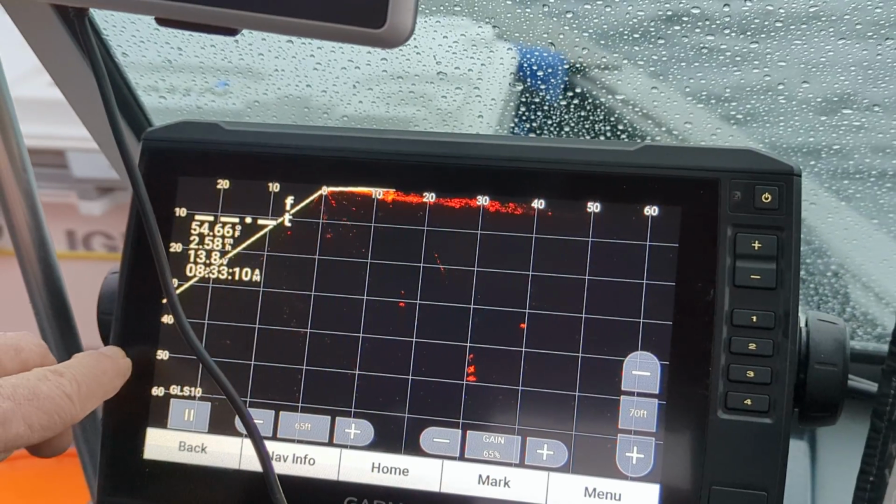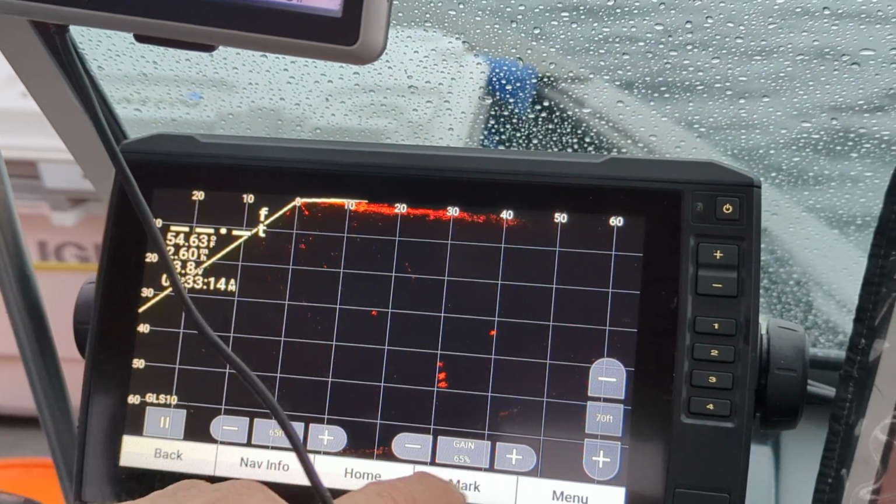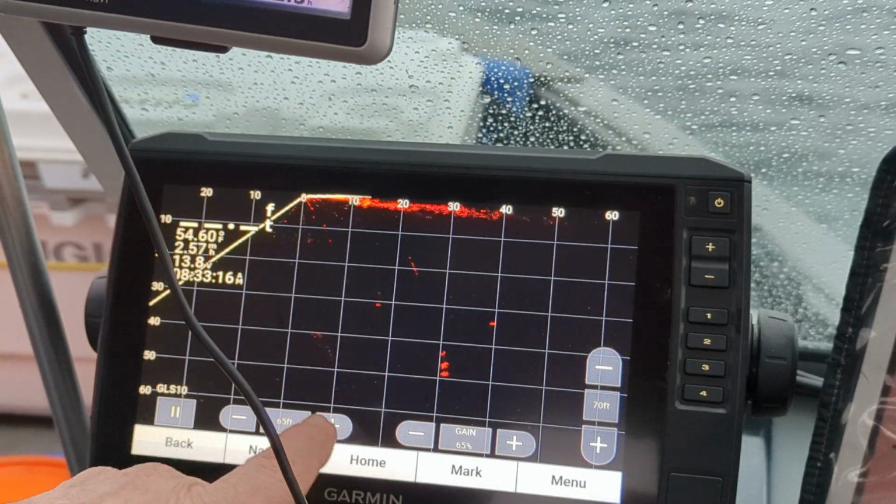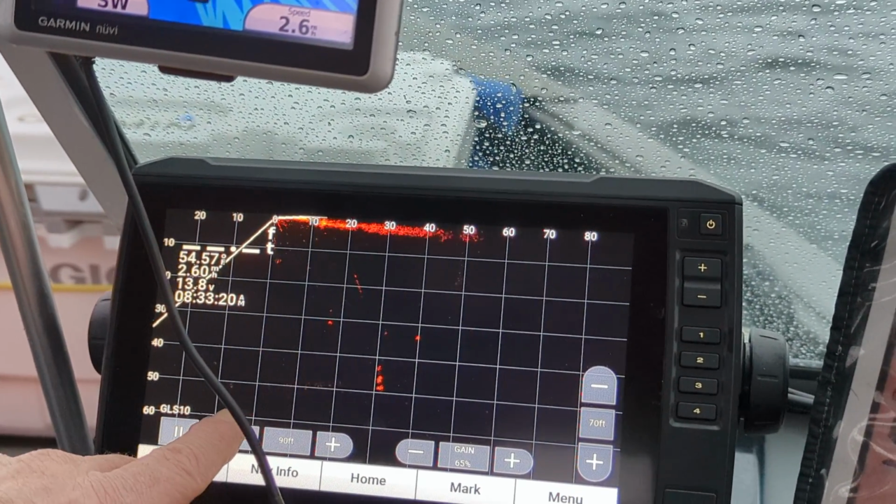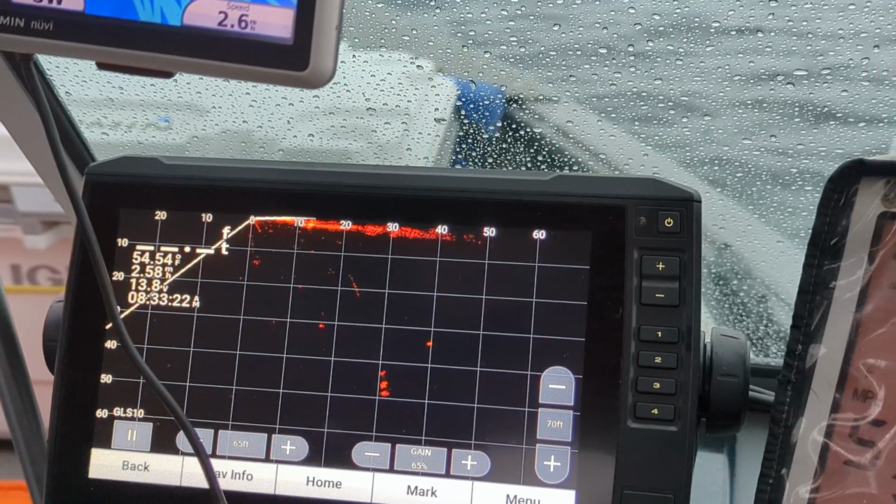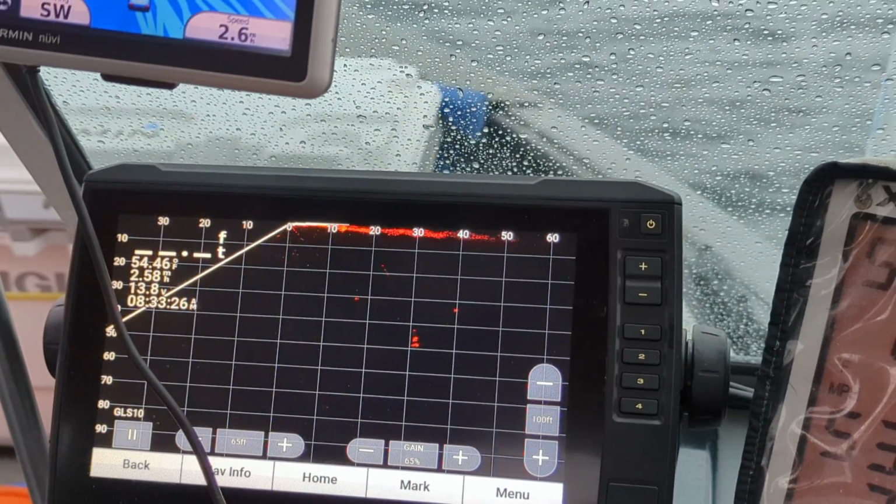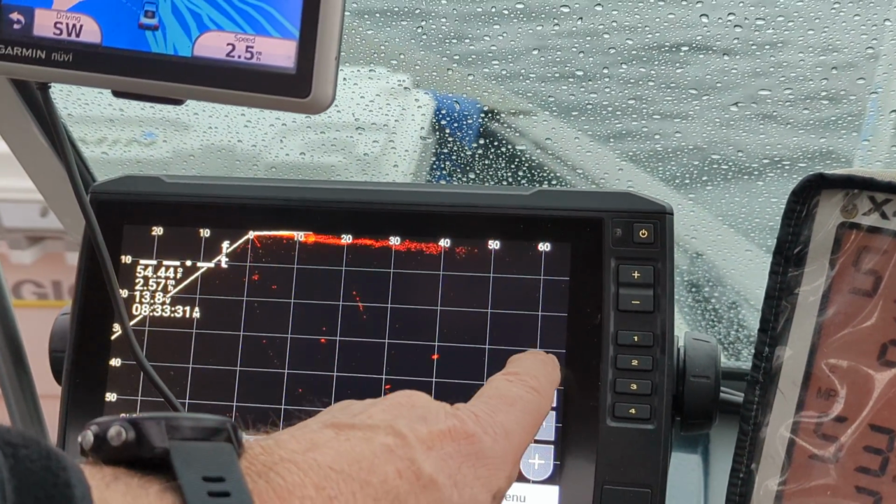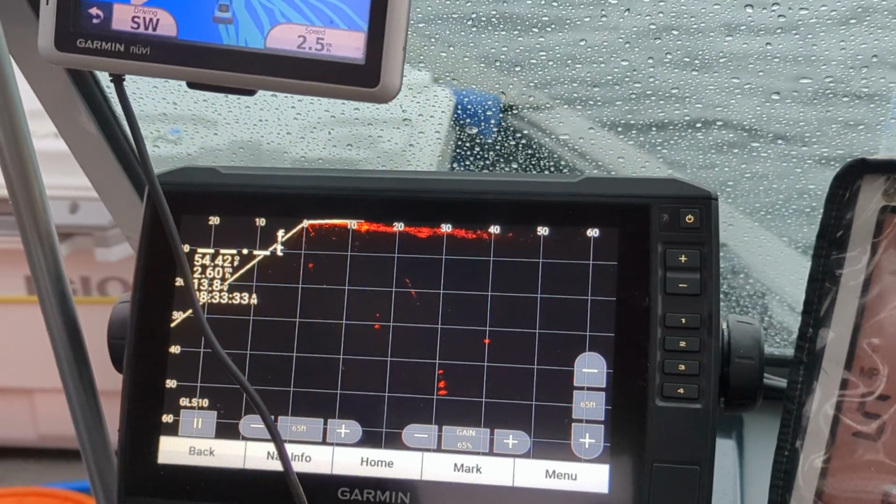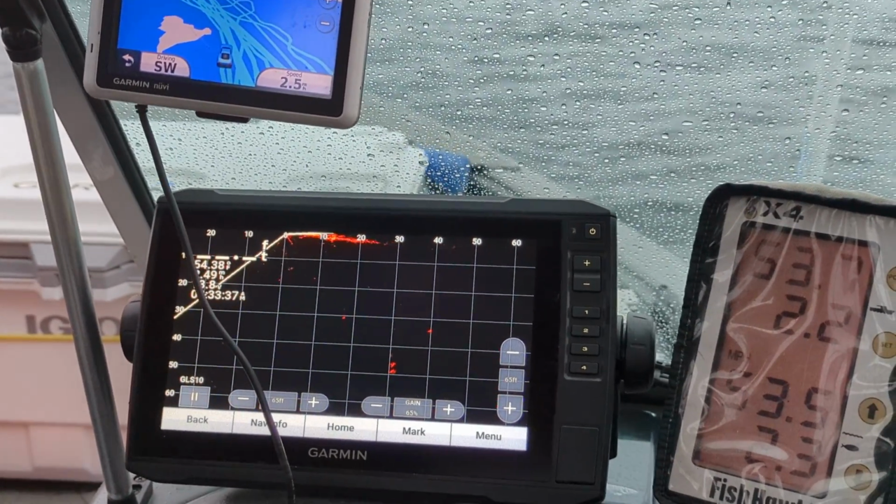If you can see the numbers here, there's the plane, and you can go up and down if you want to push out. You can push your Livescope out farther, or we can go deeper as well. But since we're fishing basically the top 50 feet, you just get more of the picture if you scroll in.